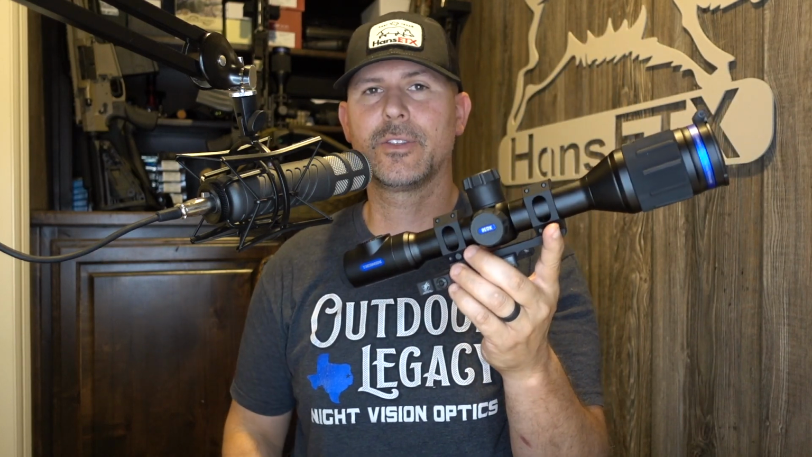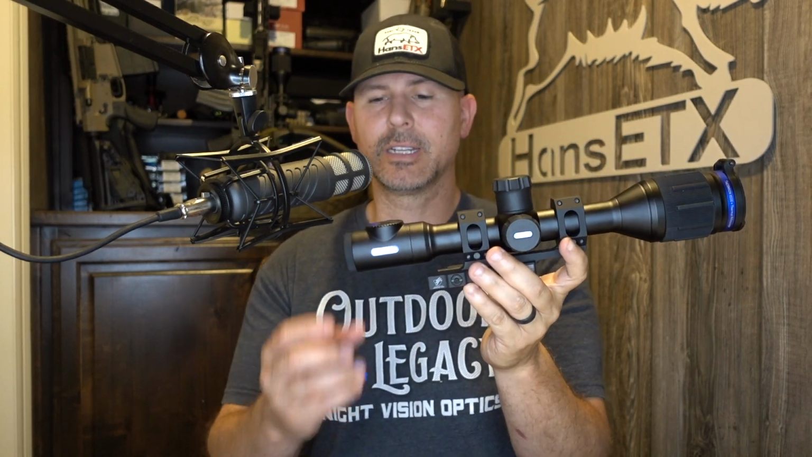I love the design of the Thermions. Jason and I have talked about that a lot. It looks like a traditional rifle scope. The eye relief is perfect. It does come with a rubber eyepiece that extends. I don't use it. I like it without it. I think, with the way it lines up on the.